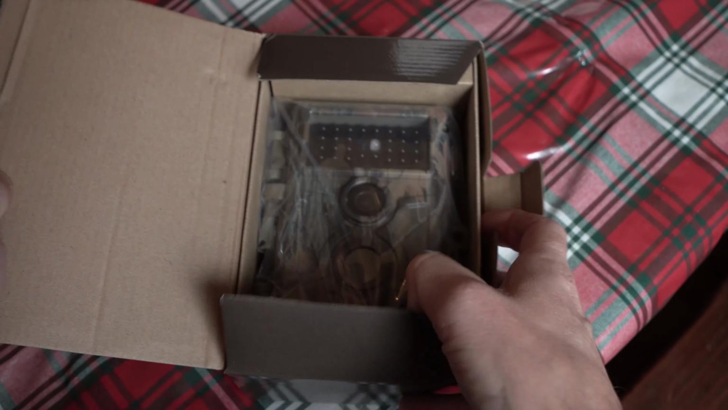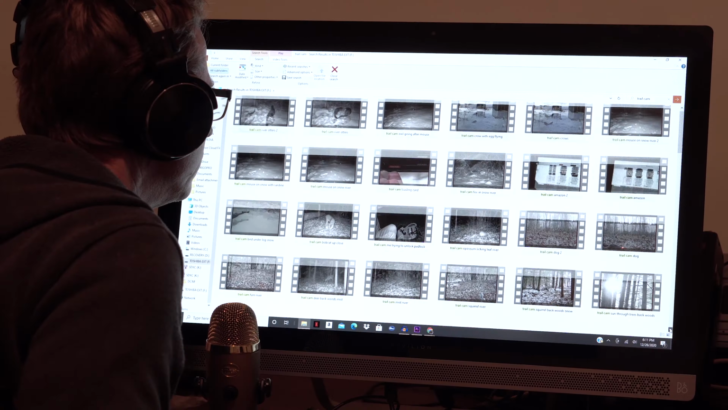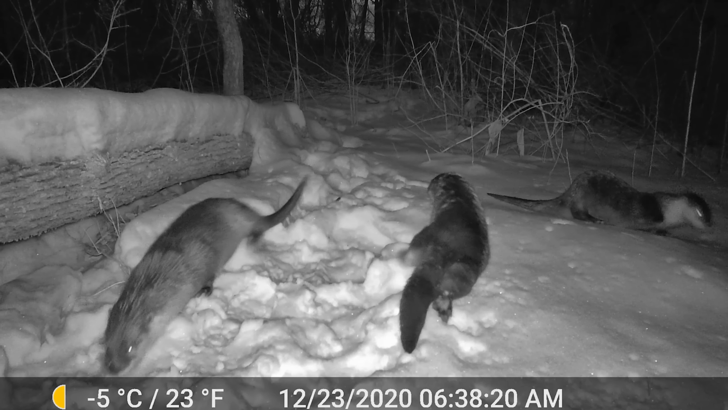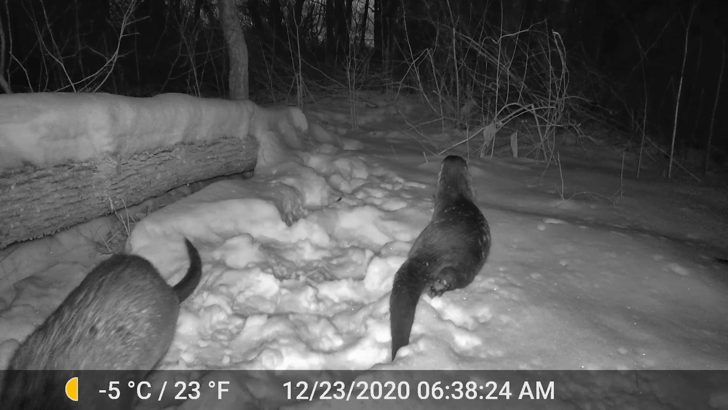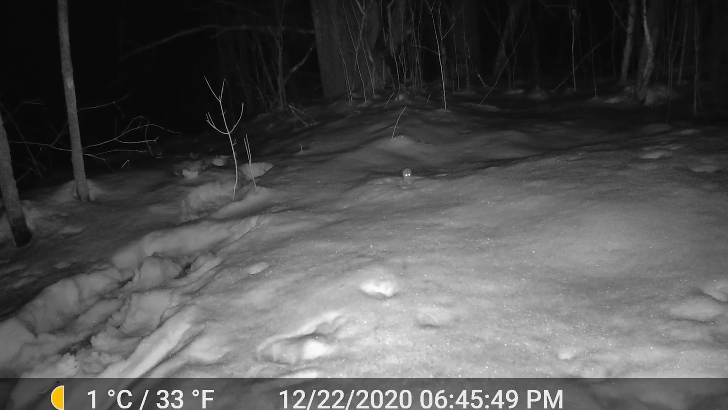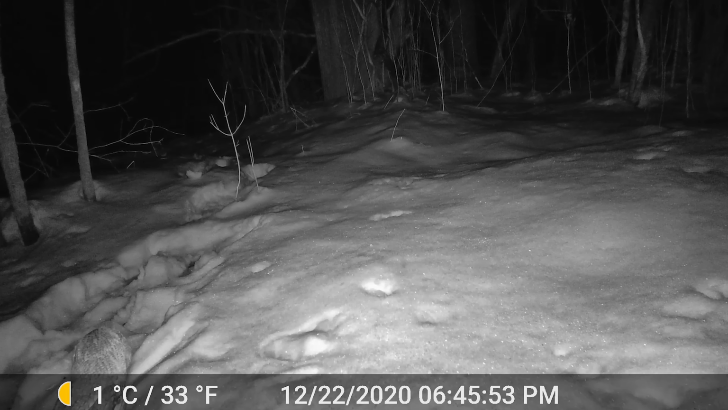Hey everyone, so over the last few months I have become obsessed with trail cameras and I can't get enough of all the wildlife captured on them thus far. Now a few of my favorite clips include this family of river otters on the banks of a local river, a fisher in my backyard, and a real lucky capture of a screech owl predation attempt on a white-footed mouse.